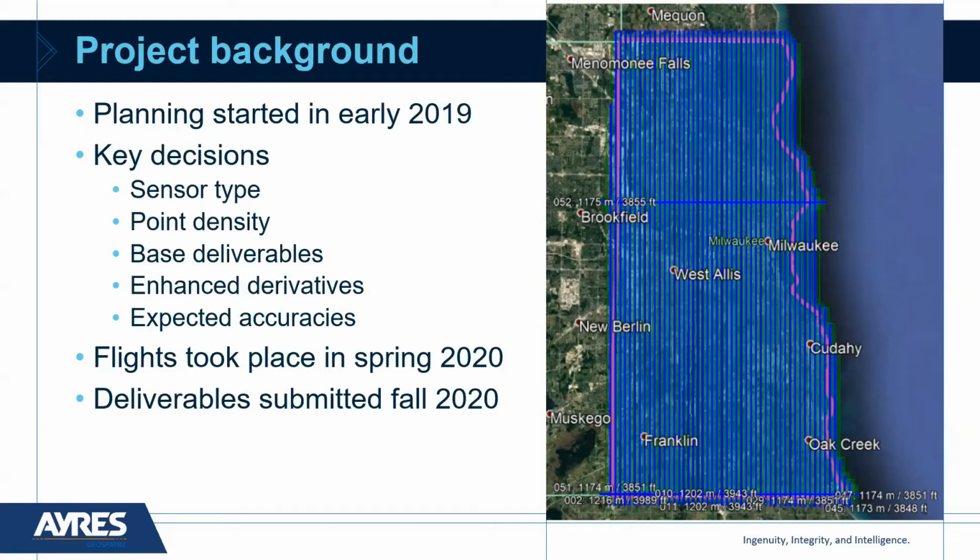So once all of this was determined, we came up with a solid technical approach. We undertook the flights in partnership with Quantum Spatial in the spring of 2020. And then we took that data at Ayres and processed out the data and produced deliverables and submitted those in the fall of 2020.